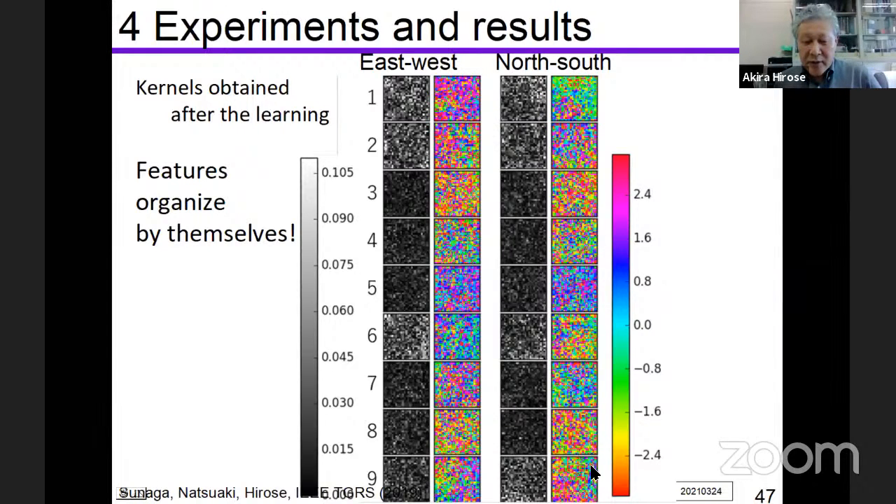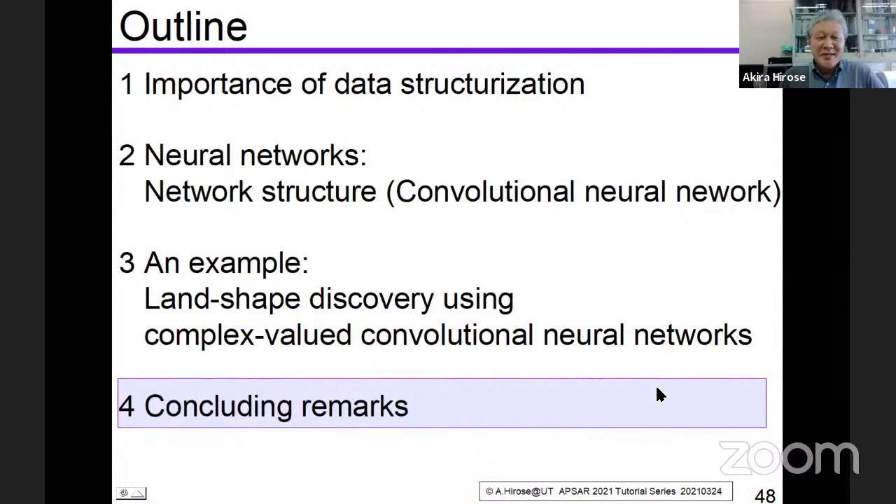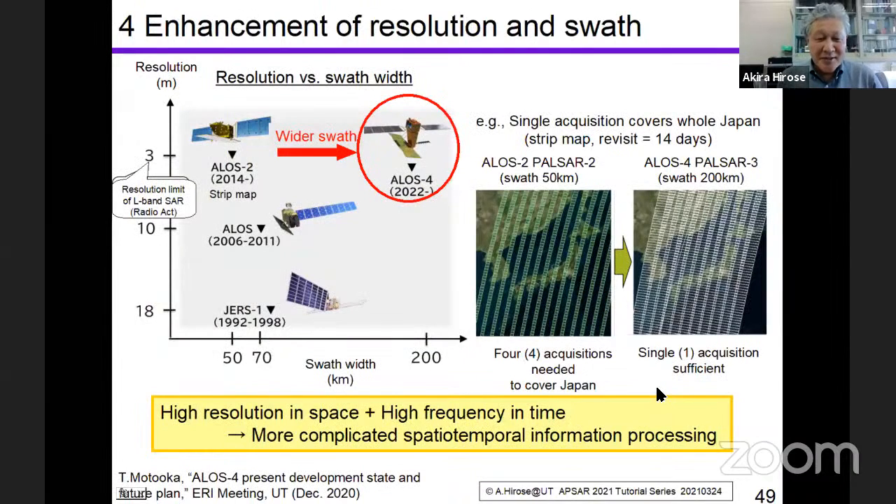And at the bottom, we can see very similar but a little different filter values. Okay, this is the process in the neural network.